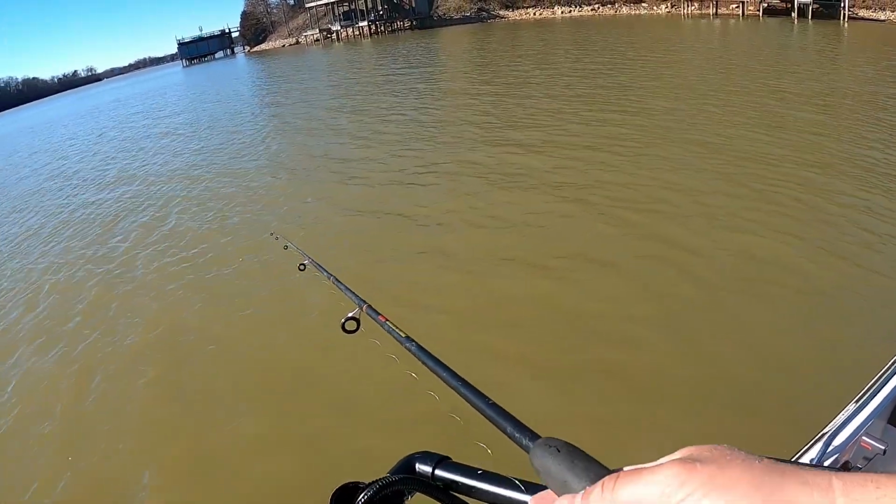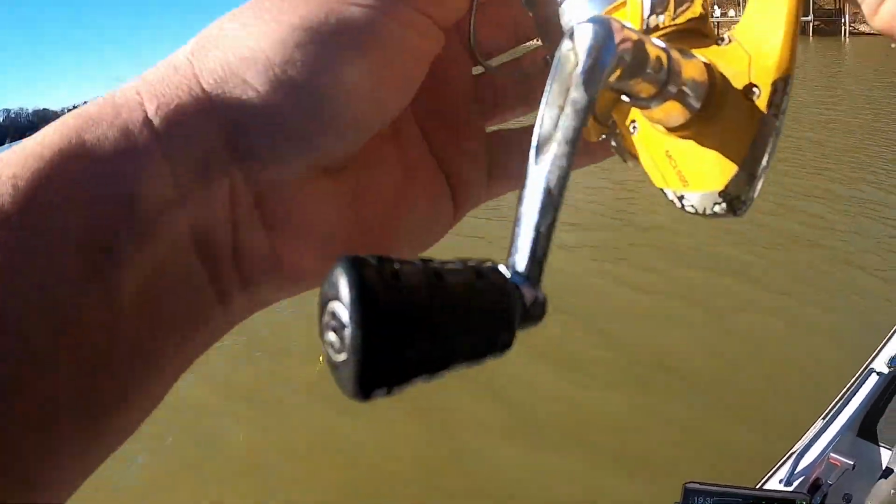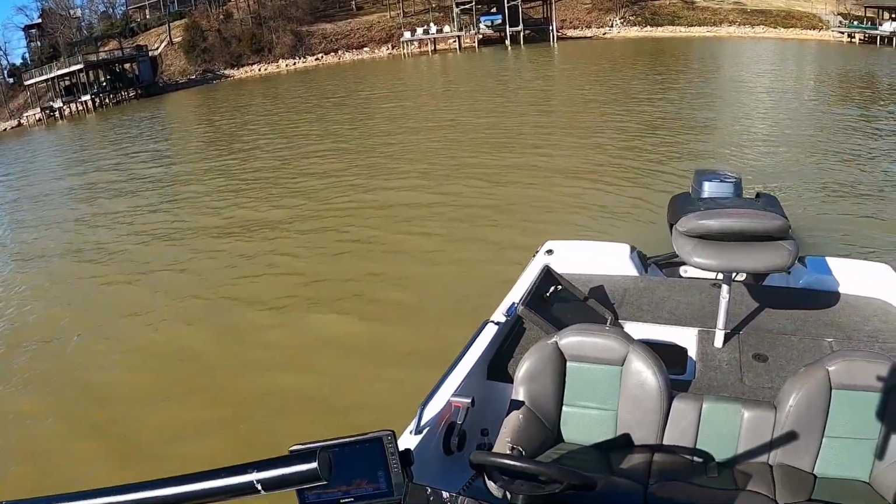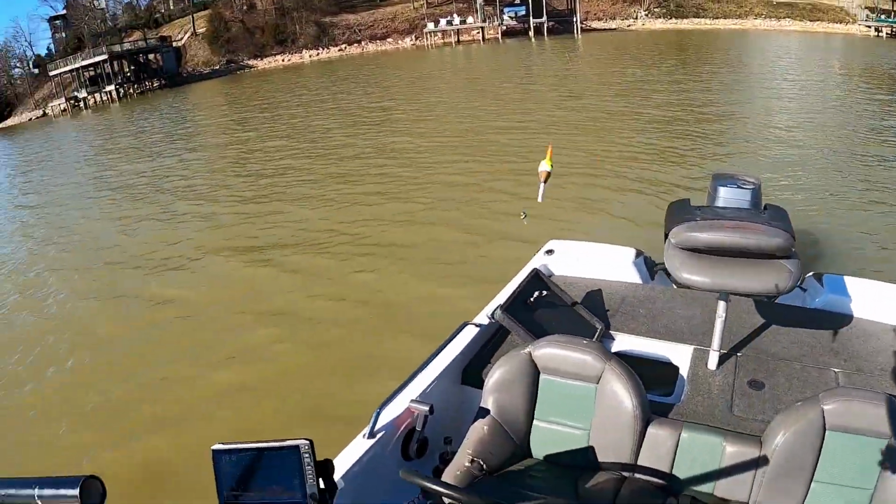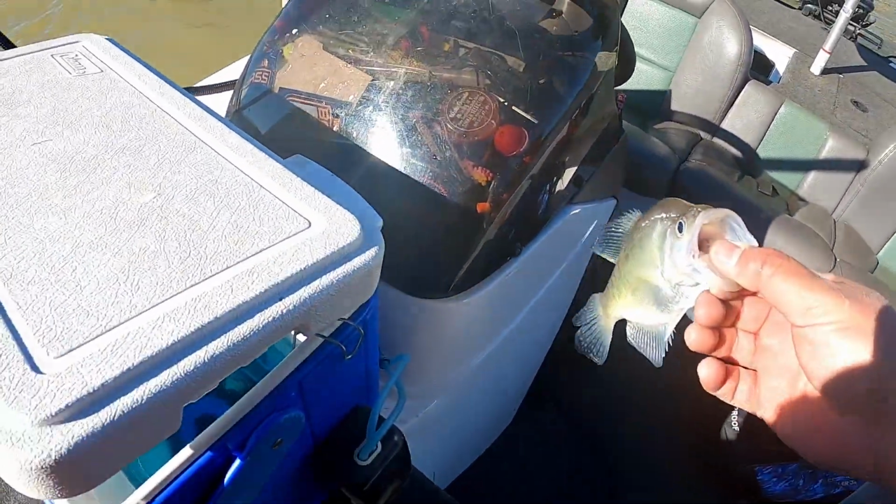There we go. That's what they want. We might have to resort to the bobber. And that's fine. Nothing wrong with that. I don't think it's going to keep, but we'll find out for sure.